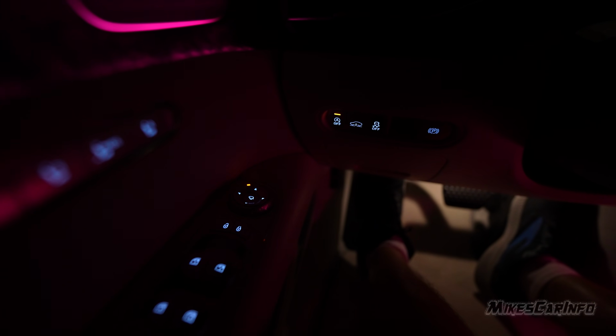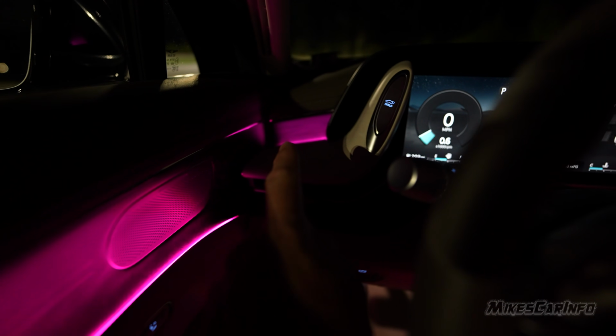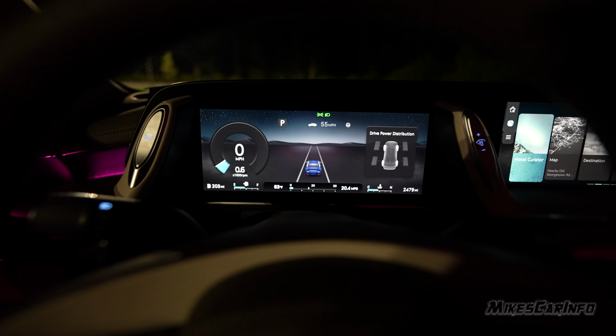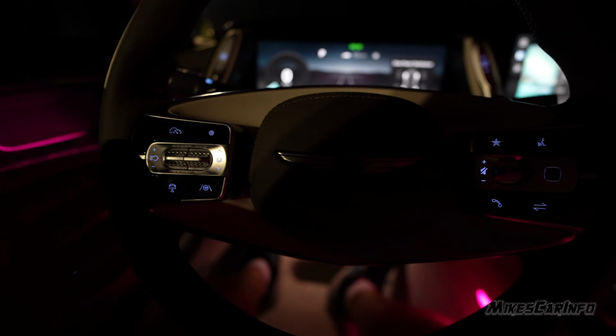Here to the left of the steering wheel is a few backlit buttons. Mood lighting is just everywhere, so you can see it there on the door, to the left on the dash right here. There's the screen, which is nice and not too bright, not too dim. It's like perfect on the eyes. Then you have some backlit buttons here on the steering wheel.